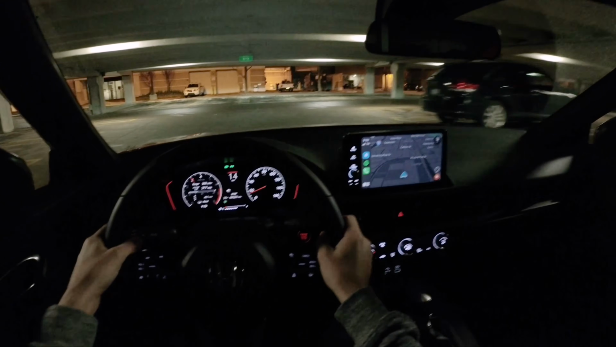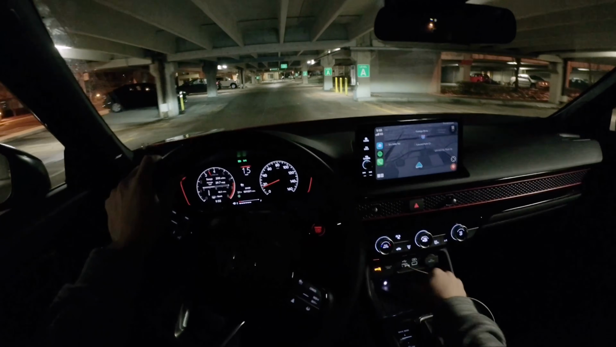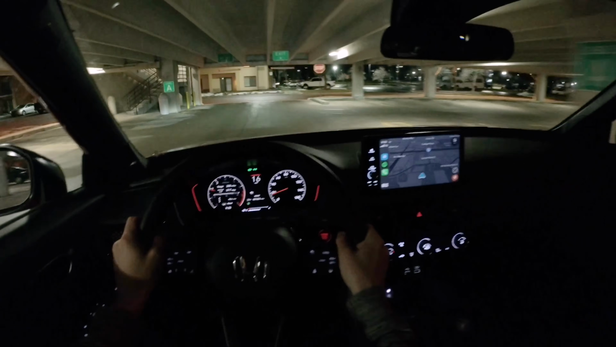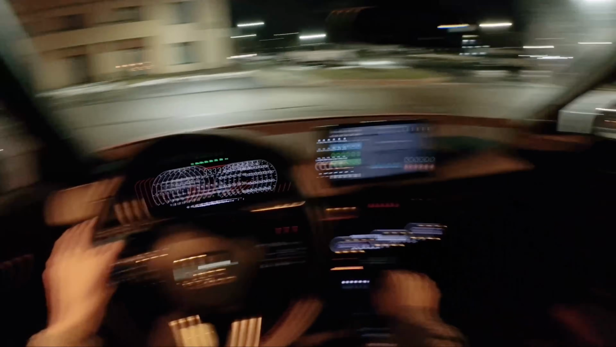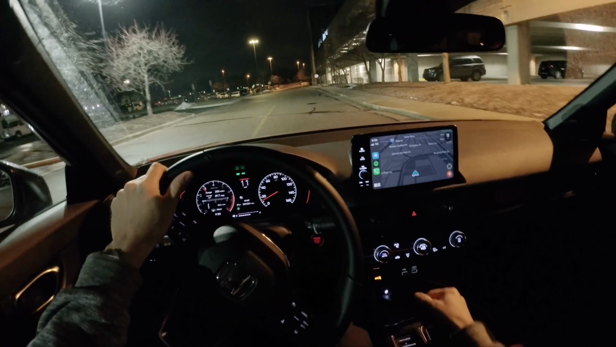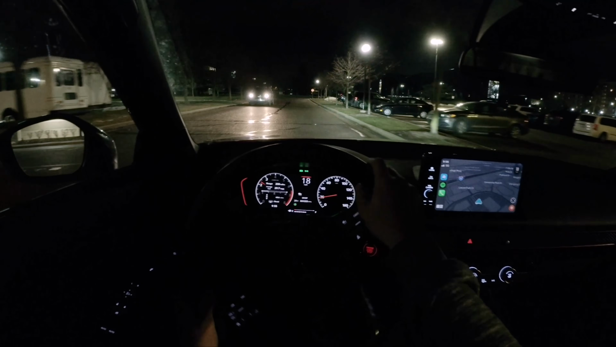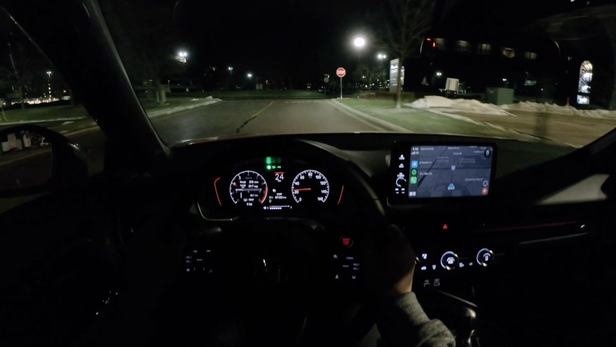Clutch is super light. And the highlights for this car, oh man, the inputs are just so good. The shifter is fantastic. It is probably one of the best Si gearboxes I've ever felt. I like it a little bit more than the previous gen, and I might like it even a little bit more than the Civic Type R. It feels more bolt action, a little bit weightier, not as delicate, I guess.